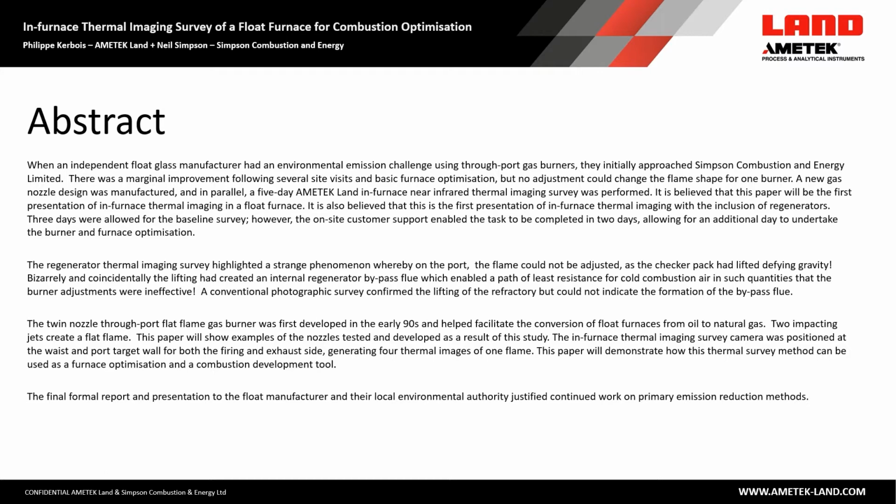In parallel, a 5-day Techland in-furnace near-infrared thermal imaging survey was performed. It is believed that this paper will be the first introduction of in-furnace thermal imaging in a float furnace, and also the first presentation of in-furnace thermal imaging including regenerators. Three days were allowed for the baseline survey. However, the on-site customer support enabled the task to be completed in 2 days, allowing an additional day to undertake the burner in-furnace optimization.